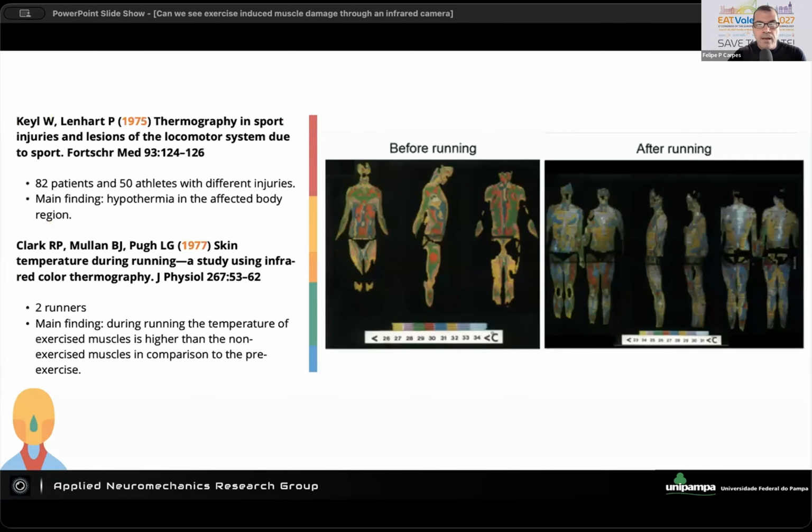So beside that, we have some background that shows us some possible relations between muscle damage and changes in skin temperature, right? Studies from decades ago provide some context, some directions for the thinking that we developed over the years. In general, these studies are very important. They are very relevant for the field. But they have some general conclusions and some limitations in the way the measurements were conducted.